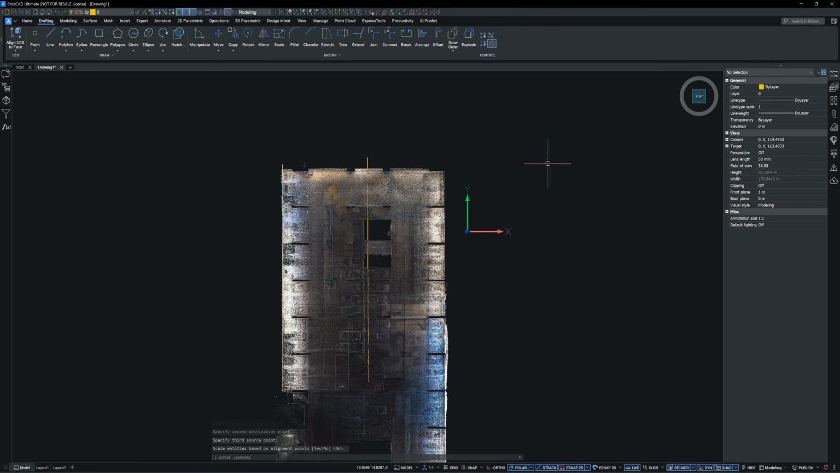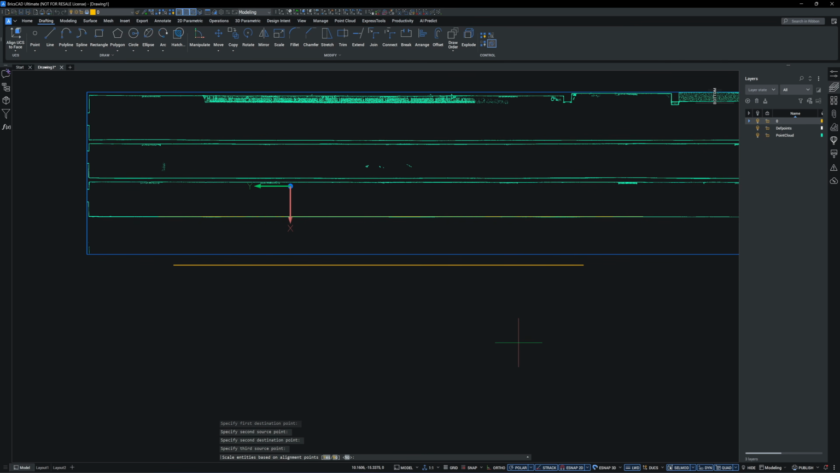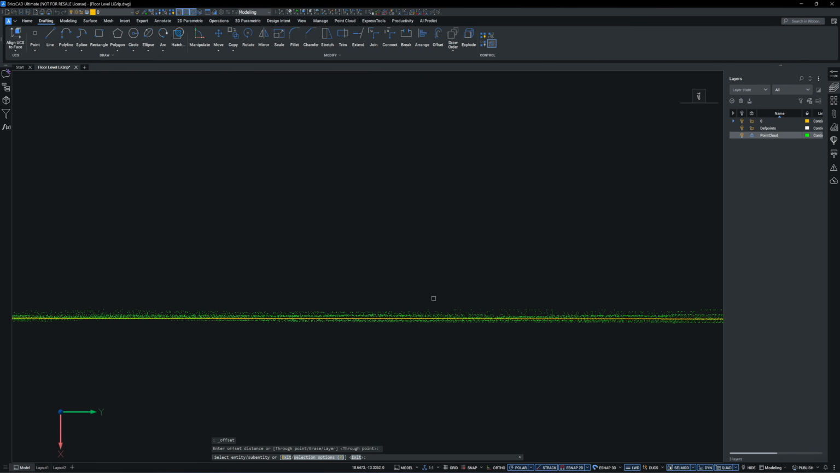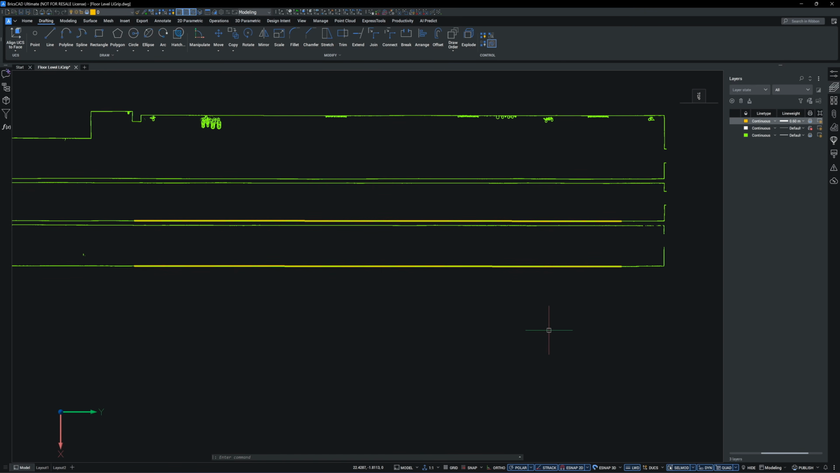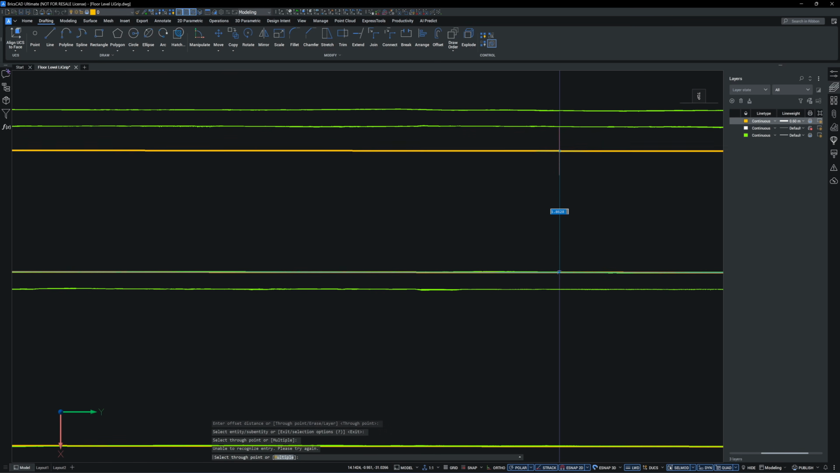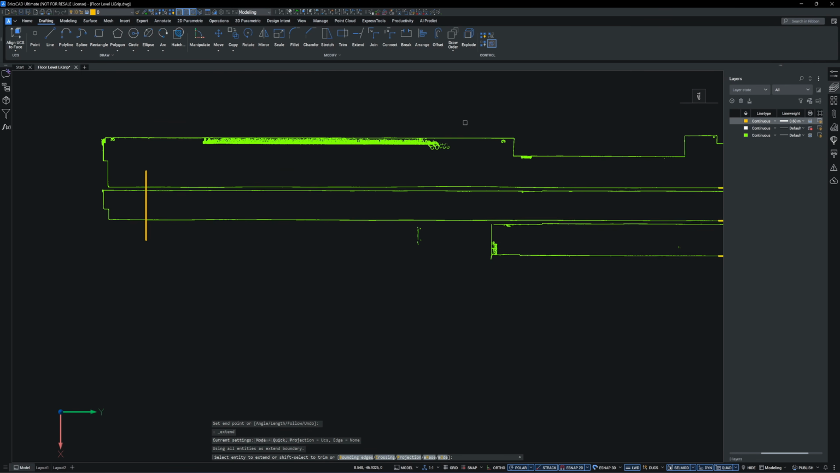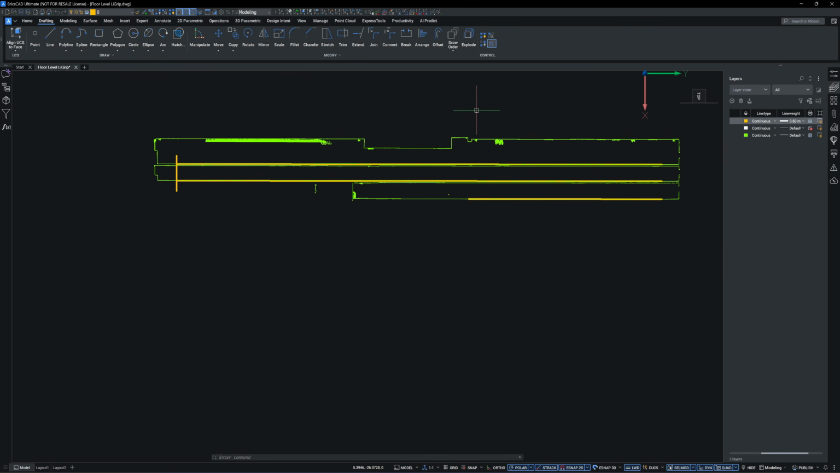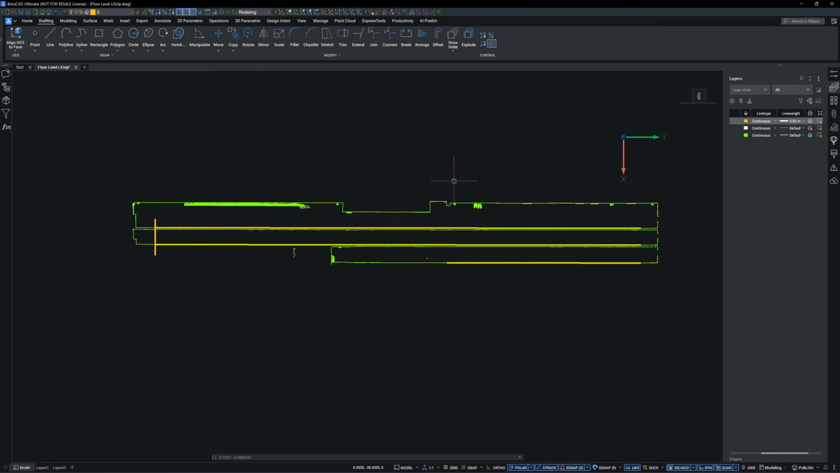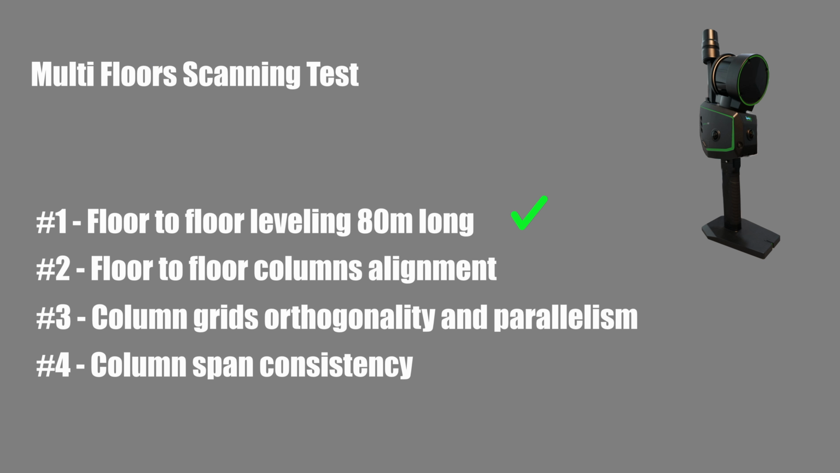Here is in BricsCAD. I will start by aligning the scan data to the X, Y, and Z axis. Then I will use the offset command to create reference lines from the first, second, and the third floors. From here, the floor is very level. When I extend the floor line across the entire length, the lines remain level and parallel to one another. The LiGrip O2 successfully passed the 80-meter floor leveling test.